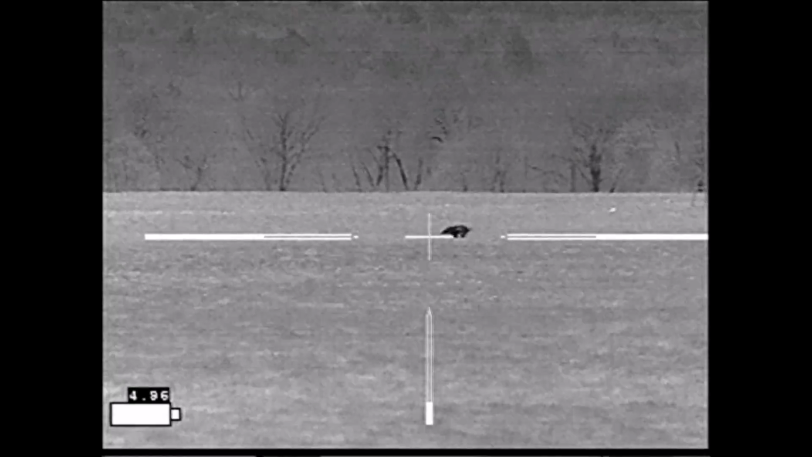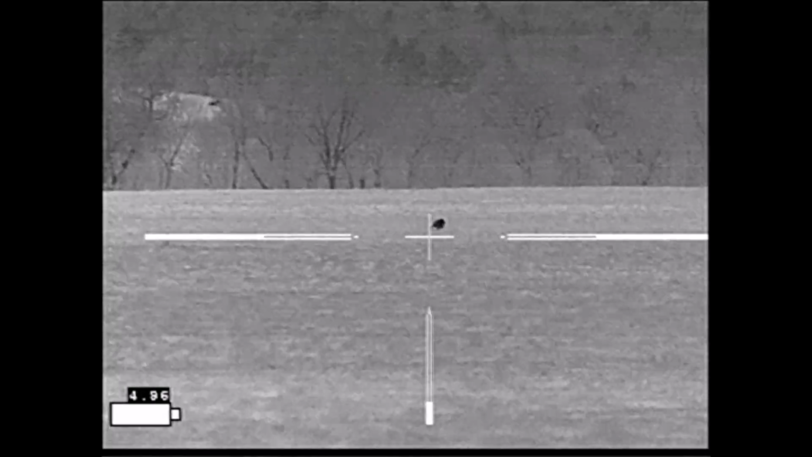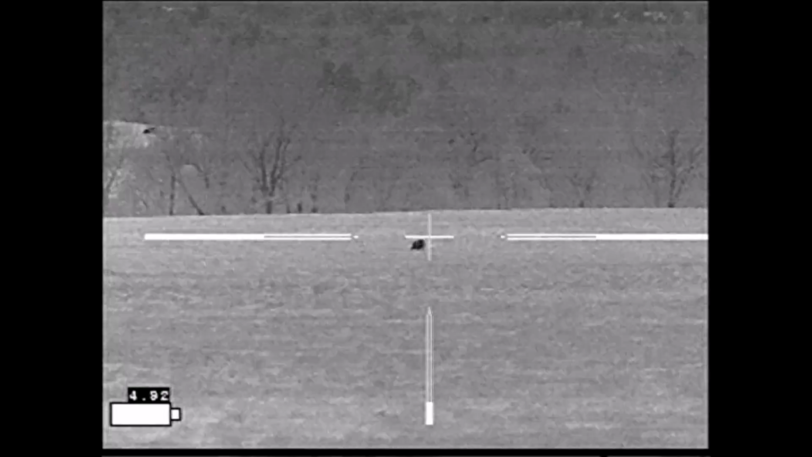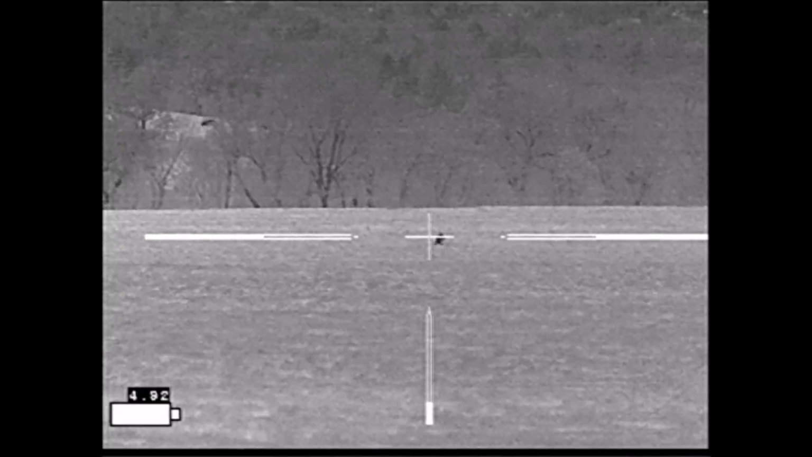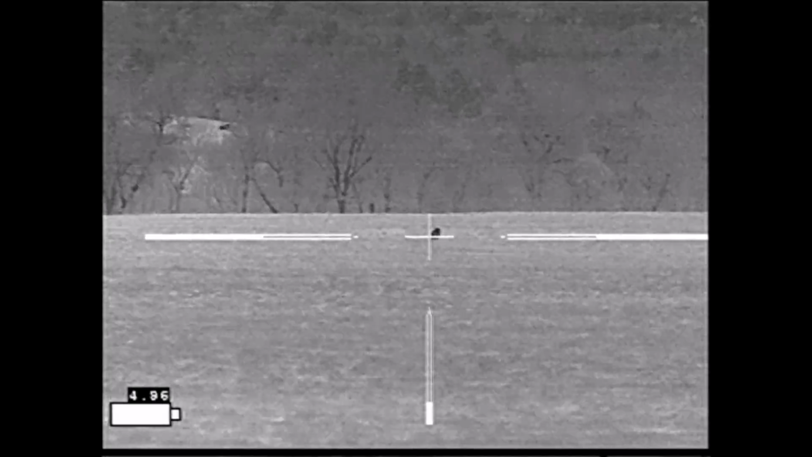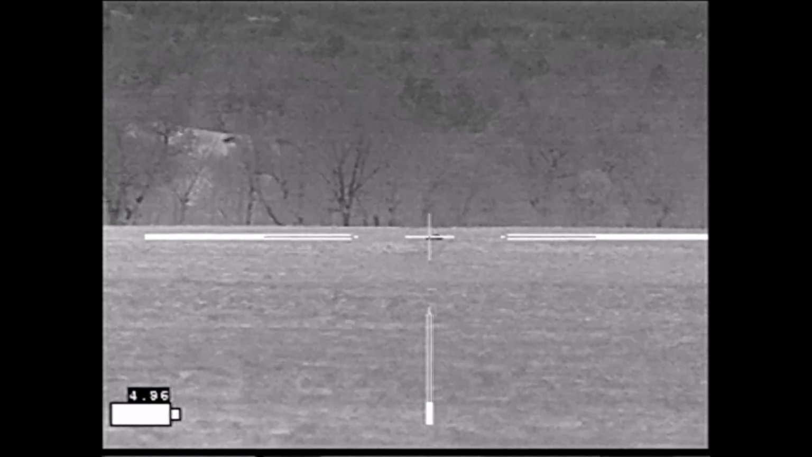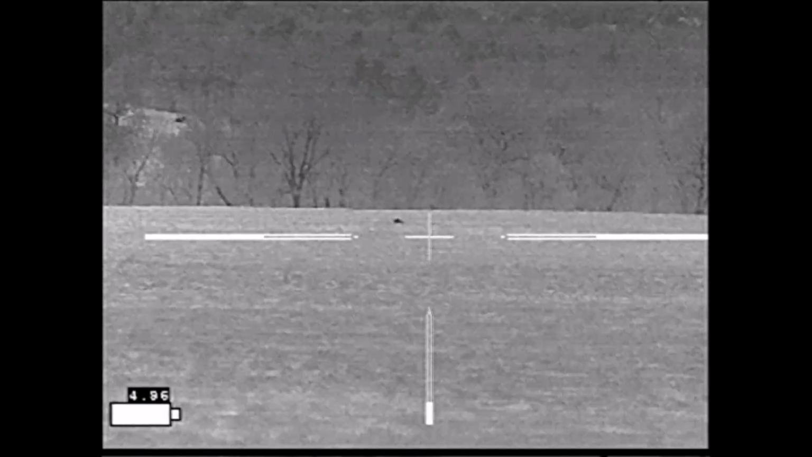The first shot's over his ear, misses. The second shot takes out his left elbow. And then he goes a little bit crazy here. That shot went right through the shoulders, through the lungs, and the last two shots were misses. He pops over this ridge, and I watch him finally go down.